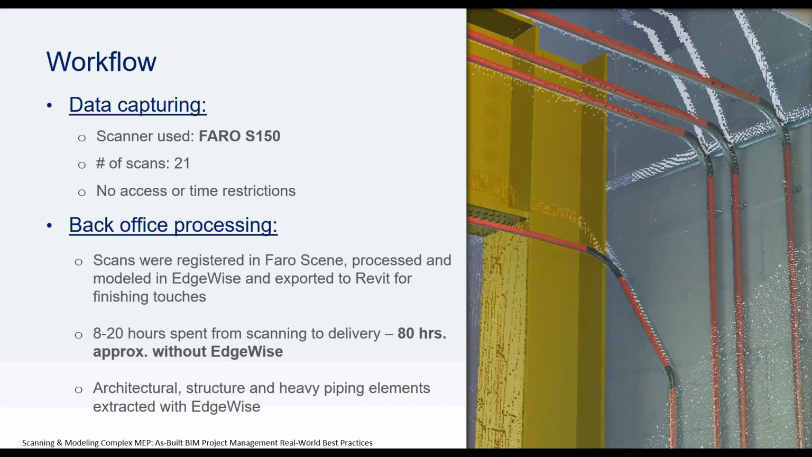There were some significant time savings using the automated process in Edgewise, particularly since this was a complimentary service we provided to the college to show them what technology is available. What would have been approximately an 80-hour job was done in 2 days, with significant cost savings. And that's it for this slide here.